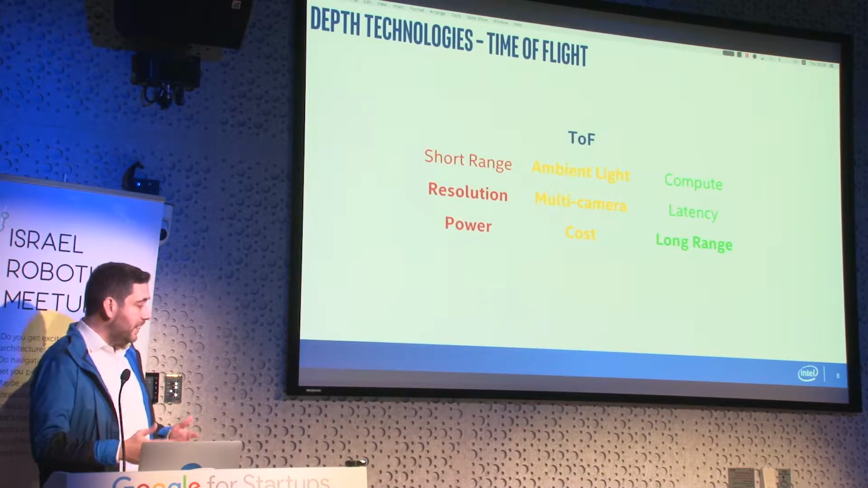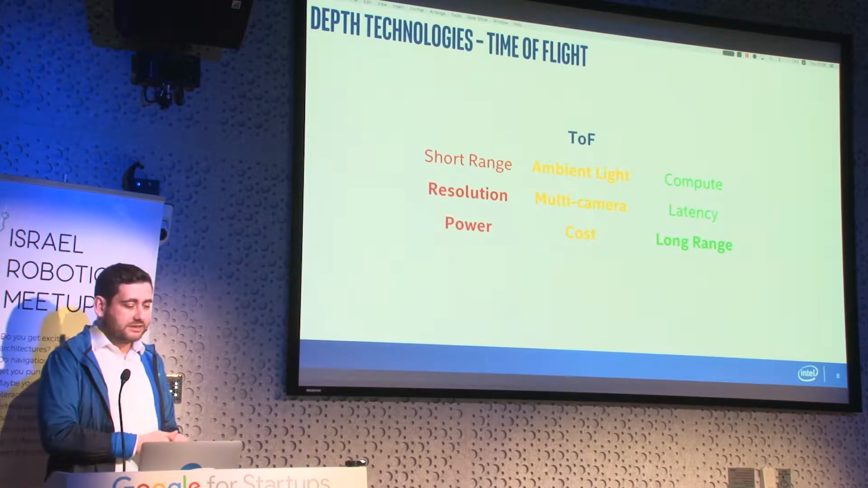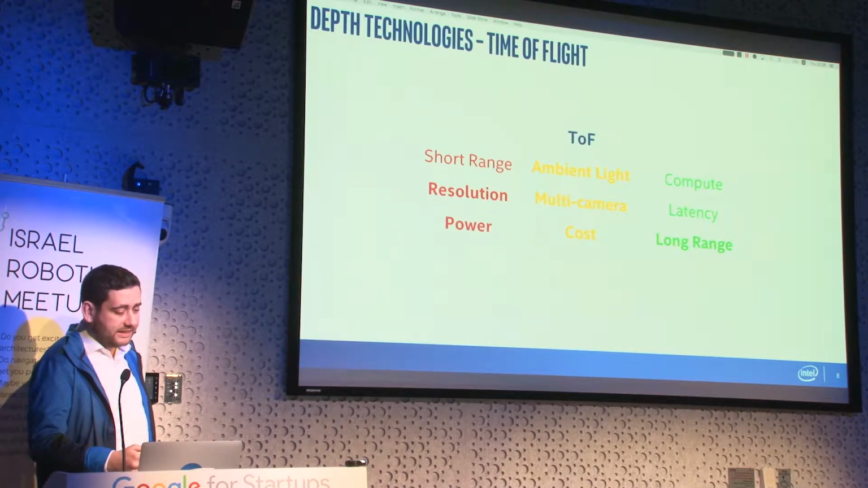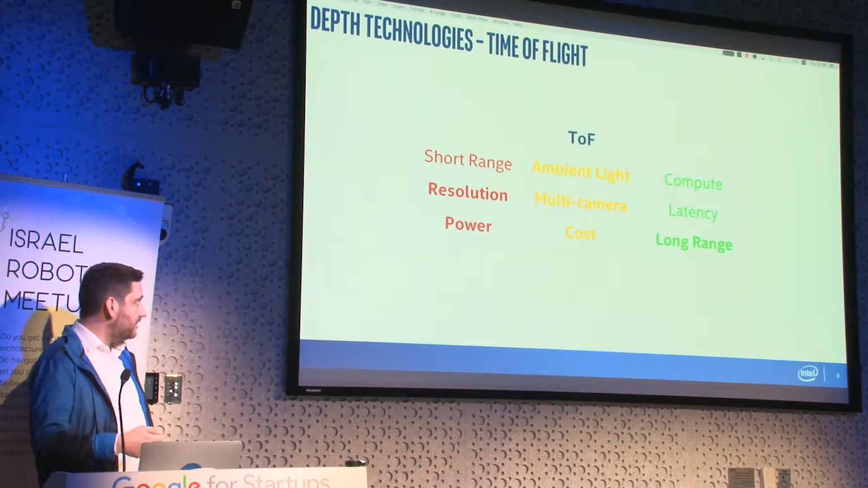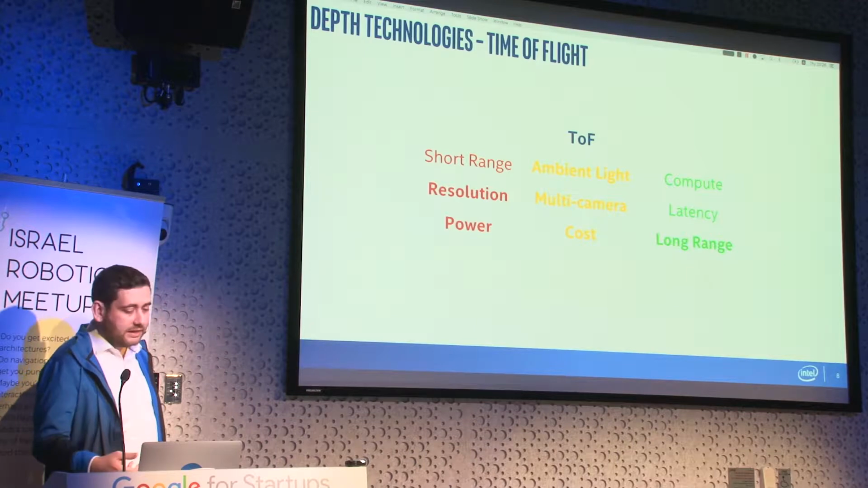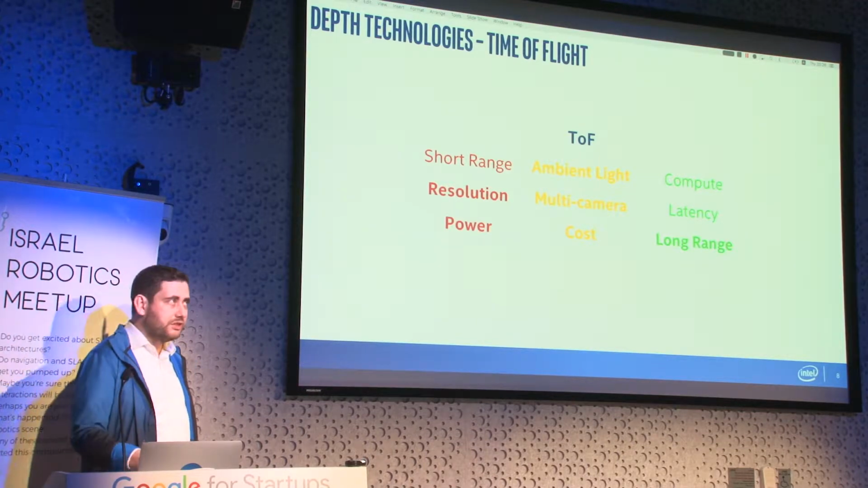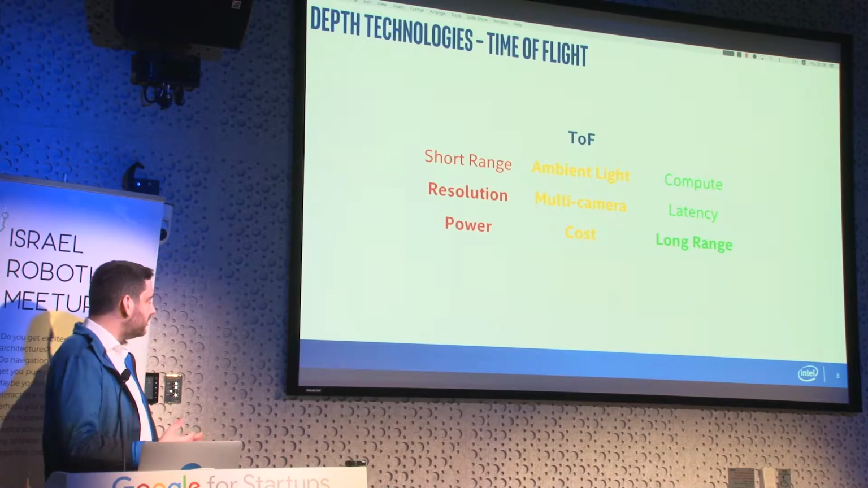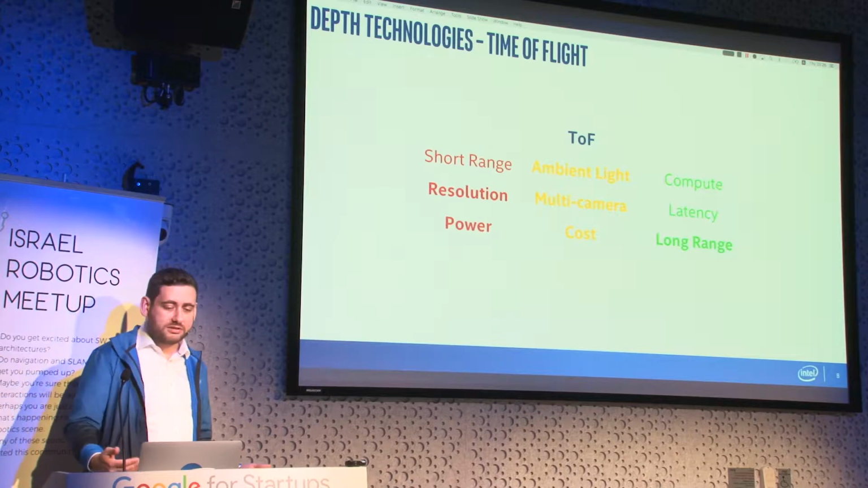The main problem with time of flight is the problem of power, because in order to get a single depth frame, you have to illuminate each and every pixel, and as a result, resolution is often sacrificed to have fewer pixels and save on power and cost.